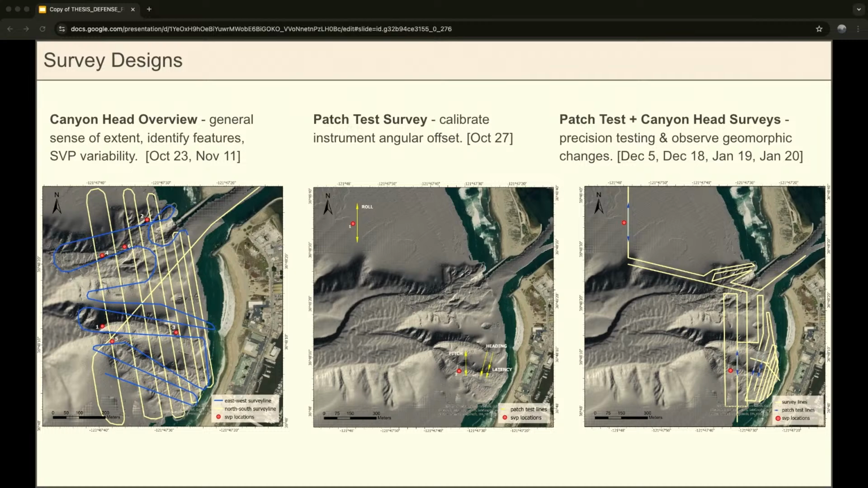So in total, I had these 5 patch test surveys, 4 here and 1 here, and then basically 5 snapshots of the canyon head. So 2 snapshots here, and basically 3 snapshots here because these January 19th and 20th surveys were back to back.